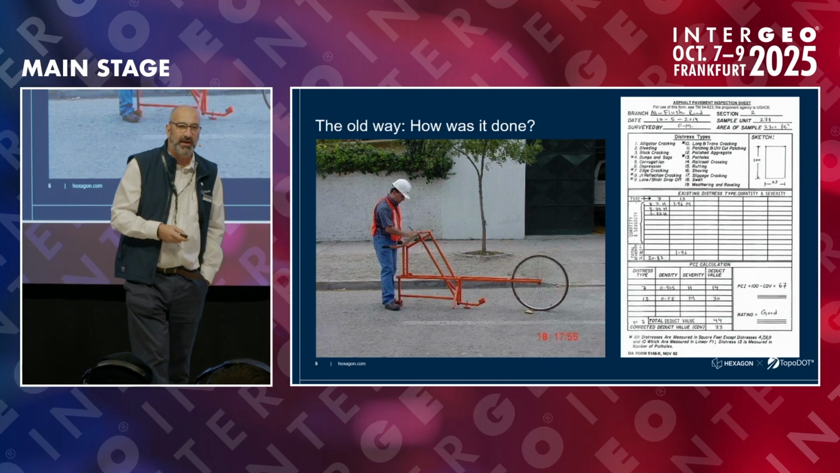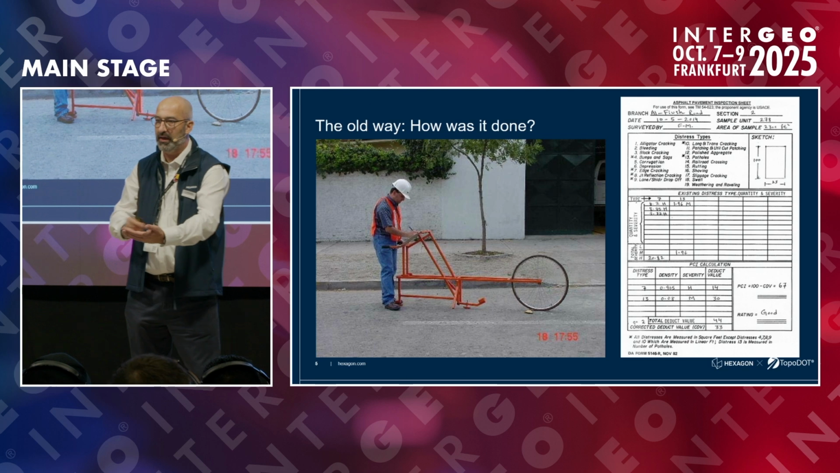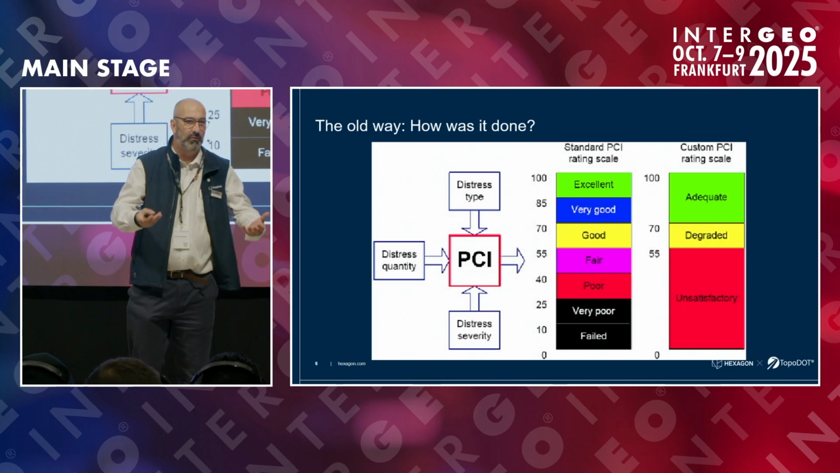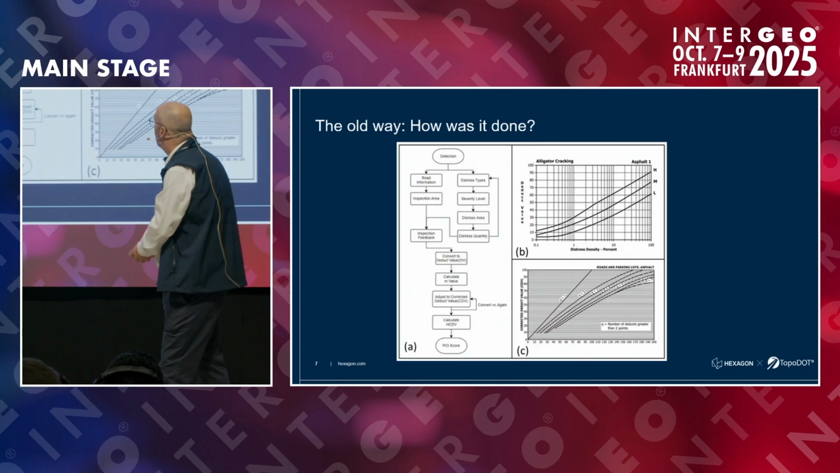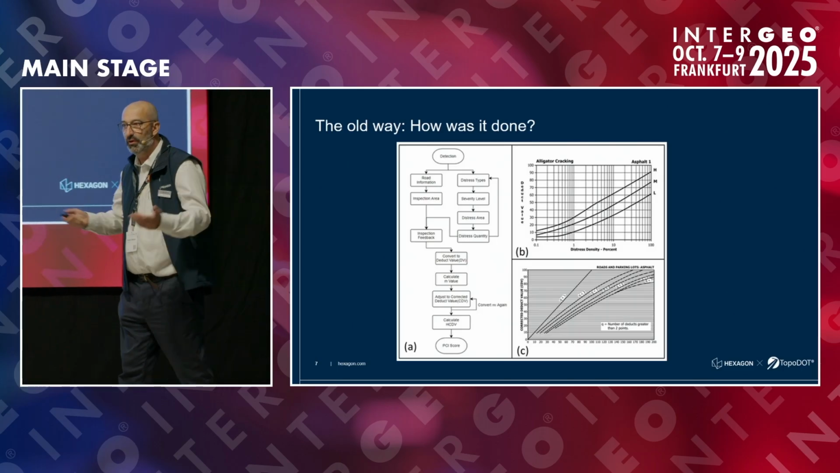To measure PCI, we are also talking about manual work at walking speed, people basically taking notes, and then manually putting all that information into tables like this to evaluate and create their own reports. Again, we are talking about manual work for all this workflow.